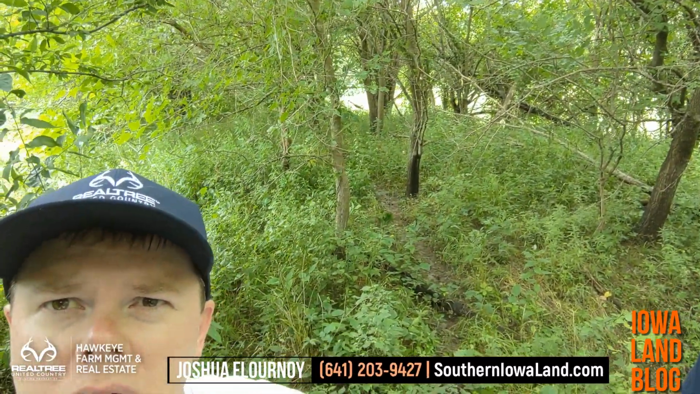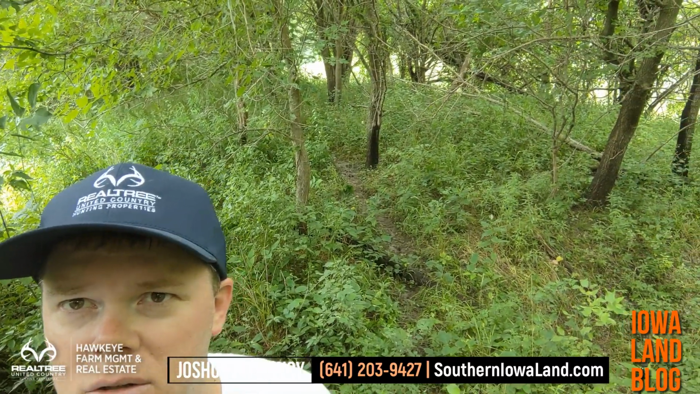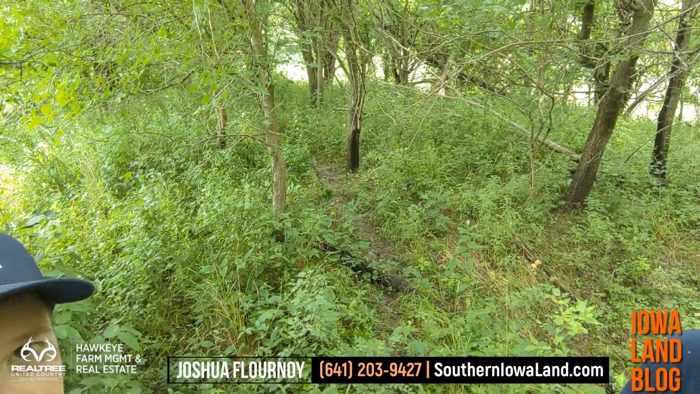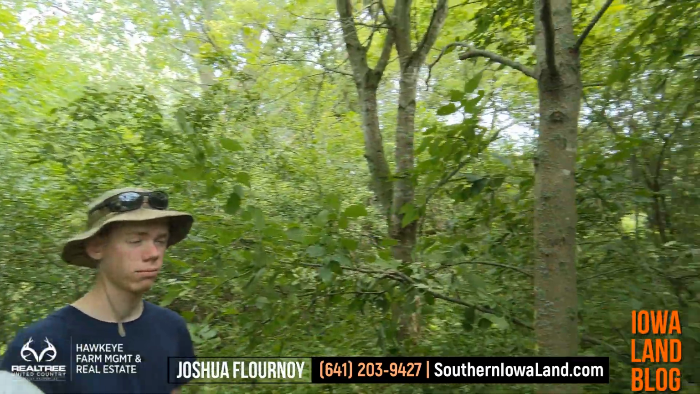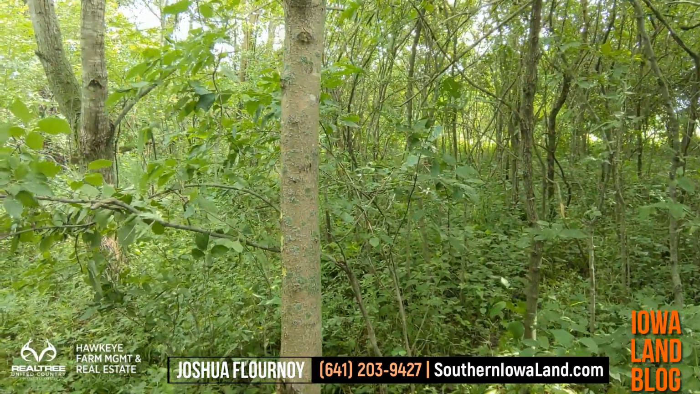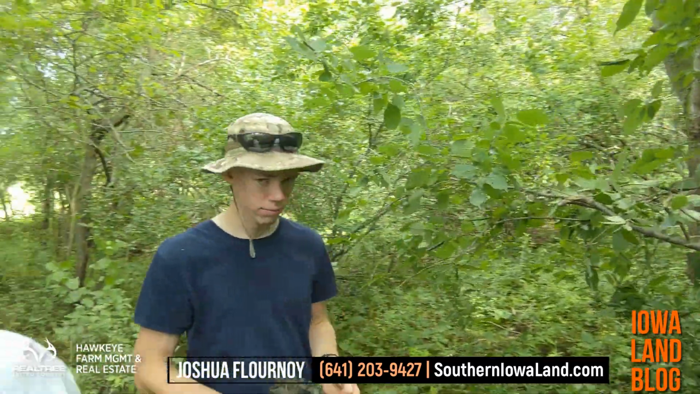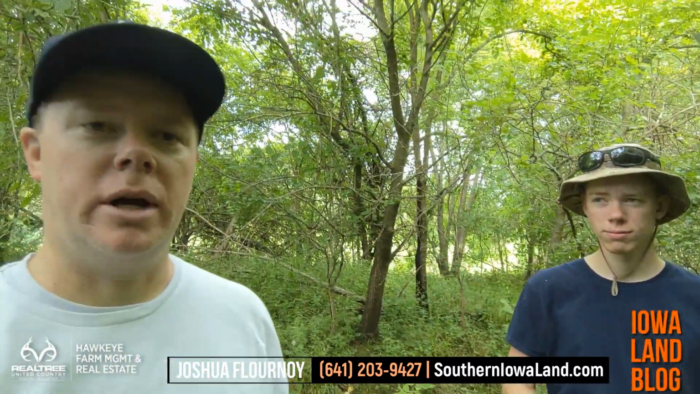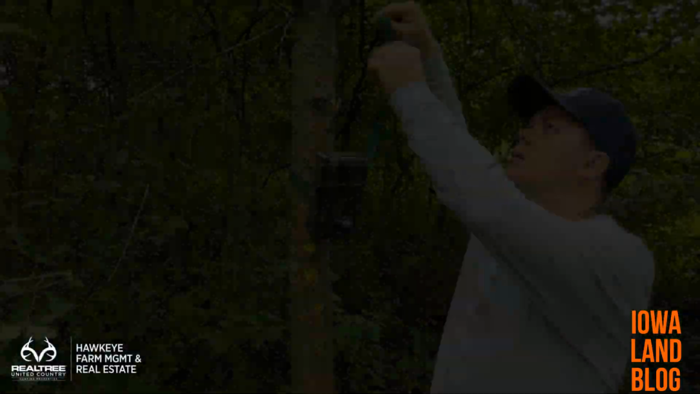Well, we've been looking around all afternoon and we found a pretty good spot where there's a good trail coming right through here, and we're about 50 yards off the edge of the soybean field. So we're putting the camera in this honey locust sapling right here. We're going to put it up about 5 feet high and point it down towards the trail. There's some pretty good sized buck tracks on the trail, so we're thinking this would be a good location for the camera.